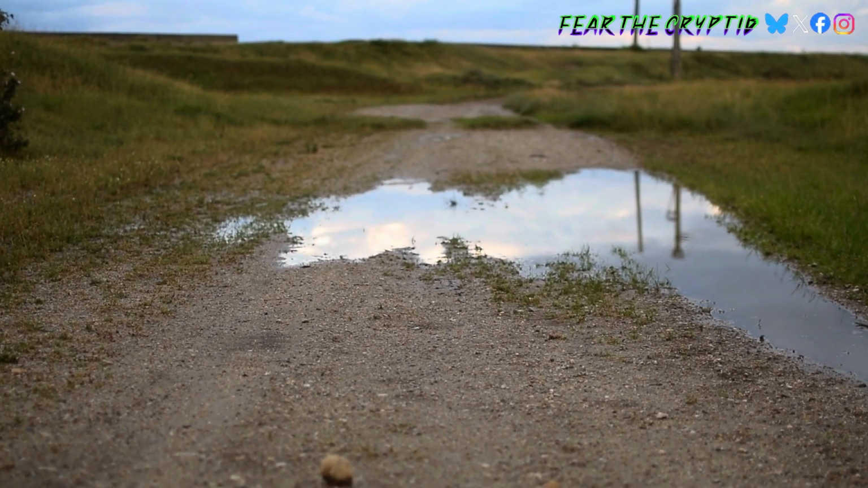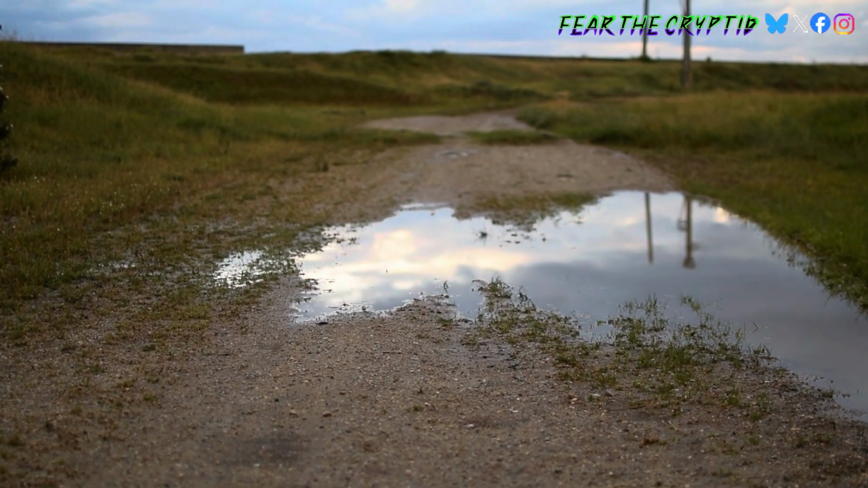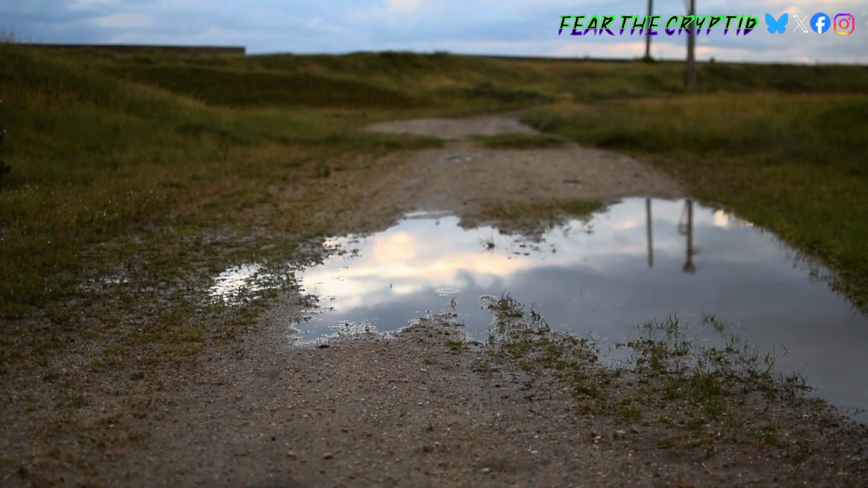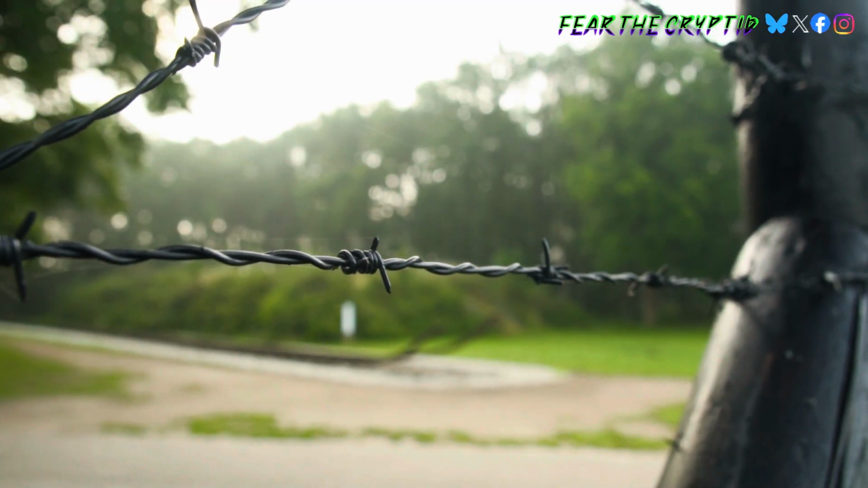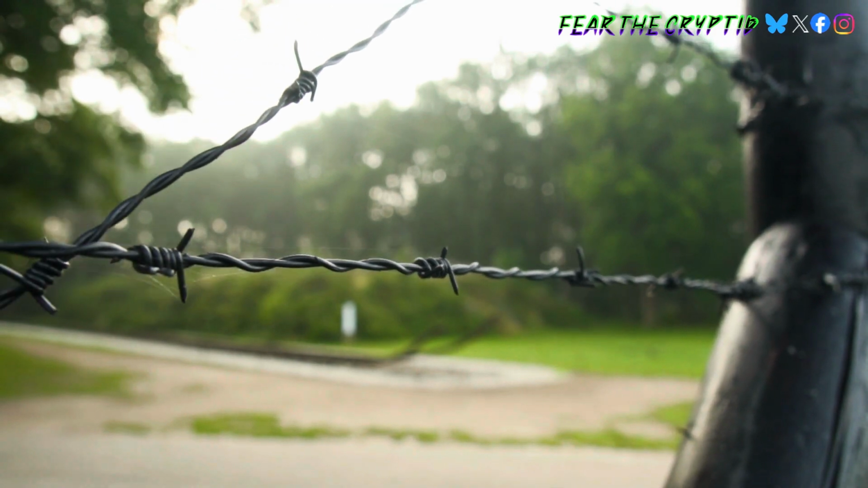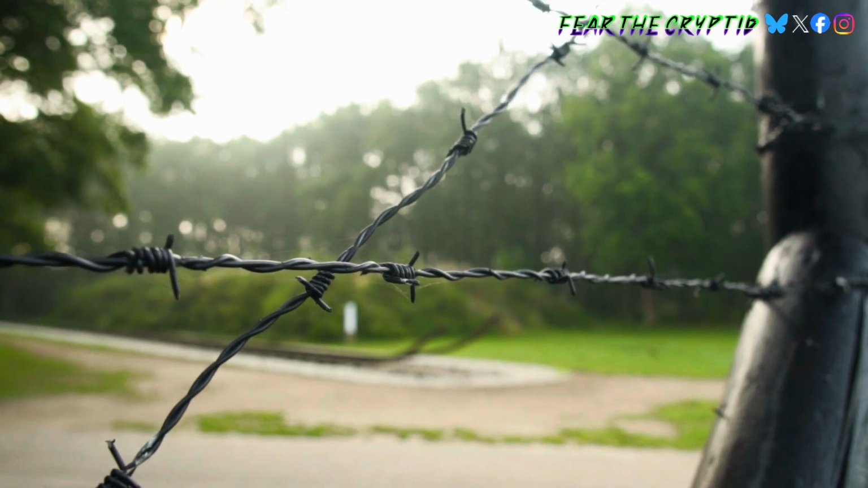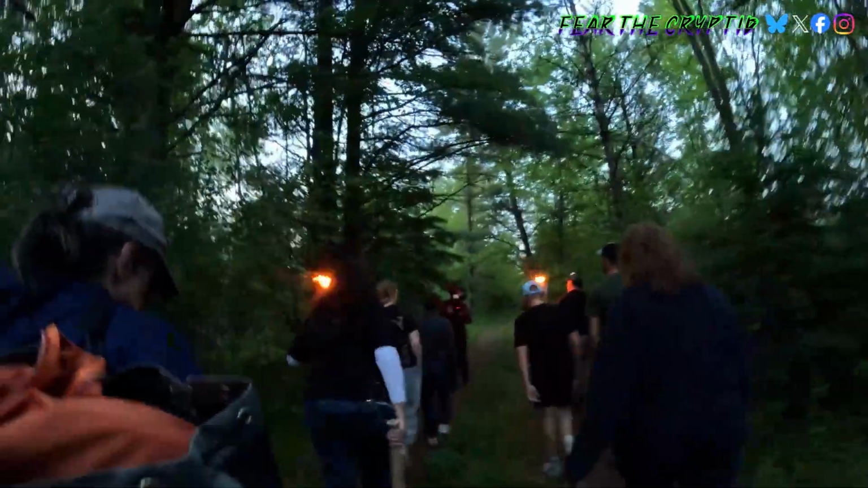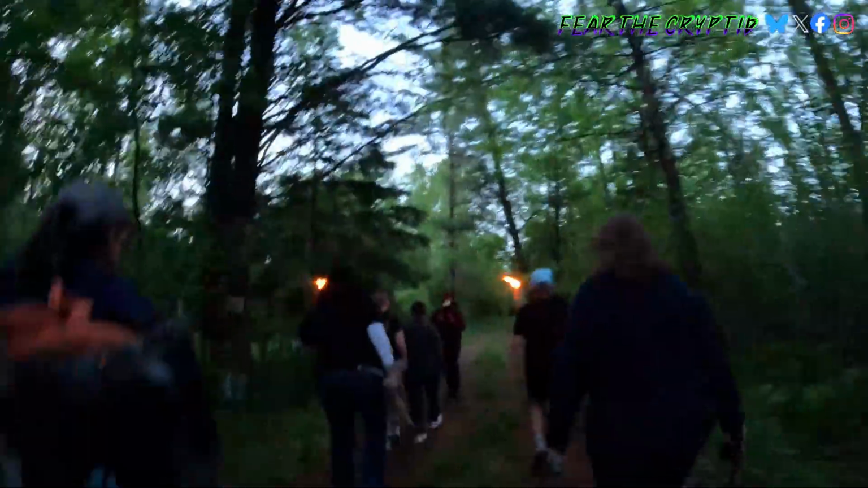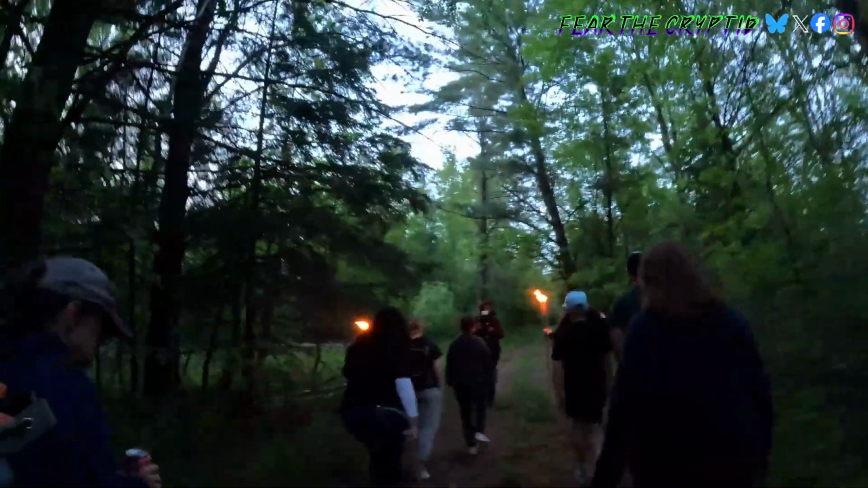When we arrive at our destination, we are met by more researchers and investigators, all looking to find evidence of the elusive beast. As we open the gate and round the fence, we begin our hike through the 80 acres of North Woods. Off the beaten path, we enter the woods. Excitement and curiosity fill the air, while still keeping in the back of our minds a lingering sense that we could be the ones that are being watched.